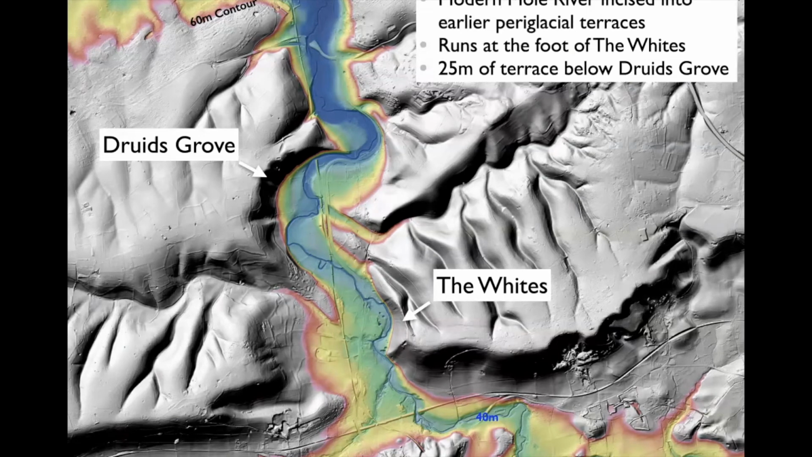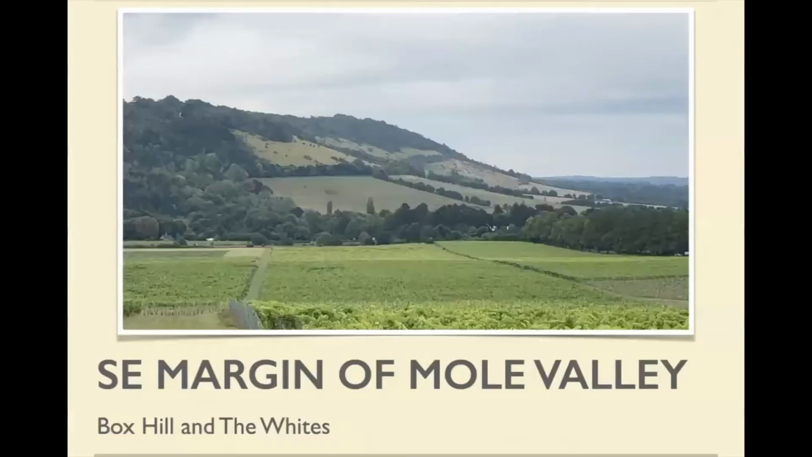And they look very similar. They are basically river cliffs, eroded by rivers in spate. But the big difference is that this one currently has the river at its foot, and this one doesn't. We'll come and we'll examine that in some detail. So this is the southeast margin of the Mole Valley.